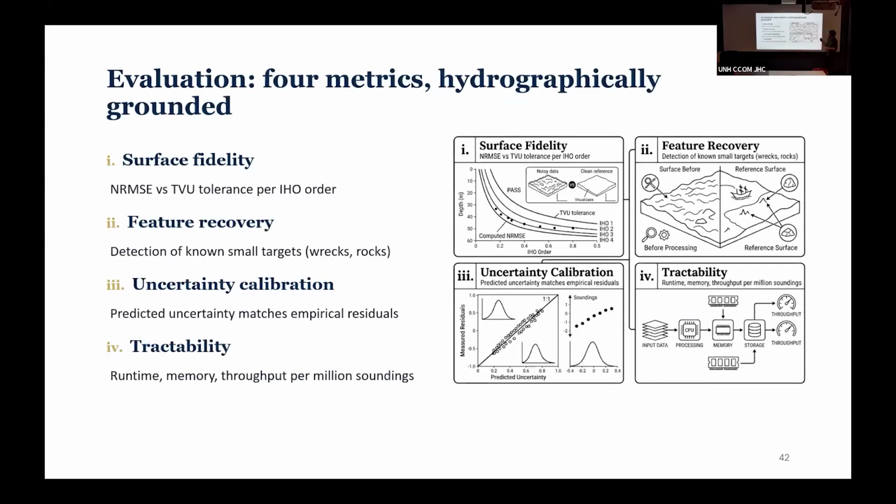And the evaluation, this is also something that is an active area of discussion for the machine learning working group: how do we validate these machine learning models in a way that makes sense to hydrography? We're still going to use F1, accuracy, precision, that machine learning language, but we want to translate this into a hydrography language.